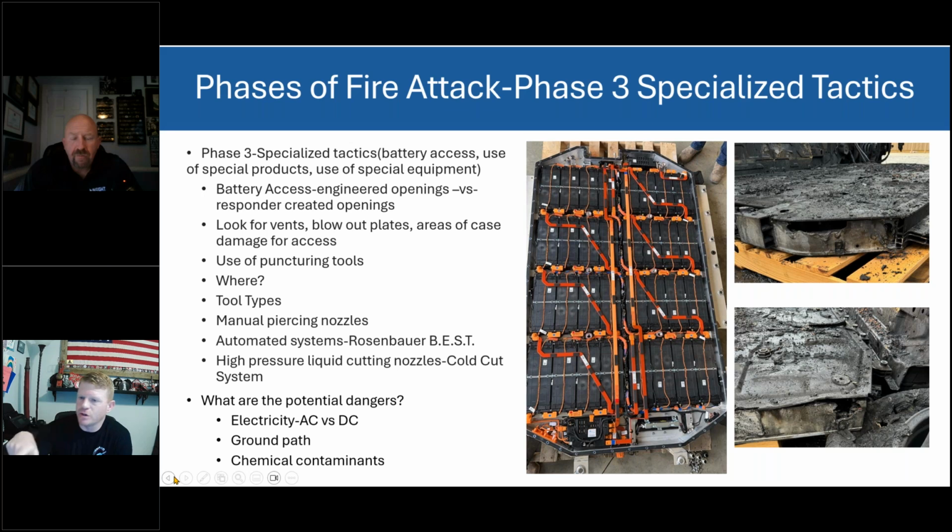Now, inside of those boxes are the packets, and there's buffers in between each packet, and there's buffers in between each of those little black boxes. That's all the layers that you were talking about earlier. Are you going to be able to see through all of that with any thermal imager? Negative. No, sir. Are we going to get a good picture? No.